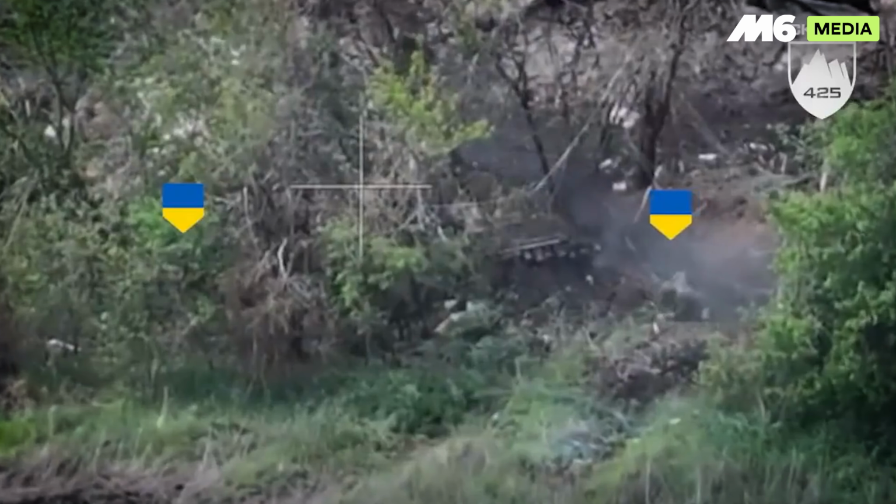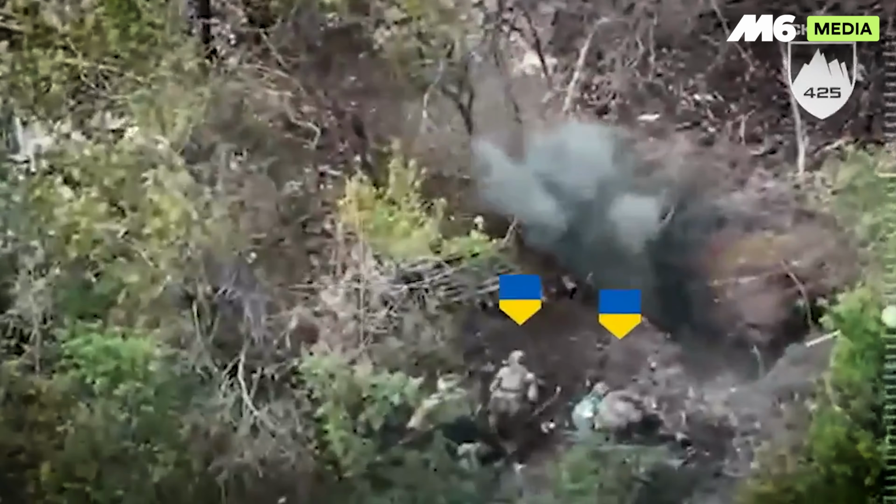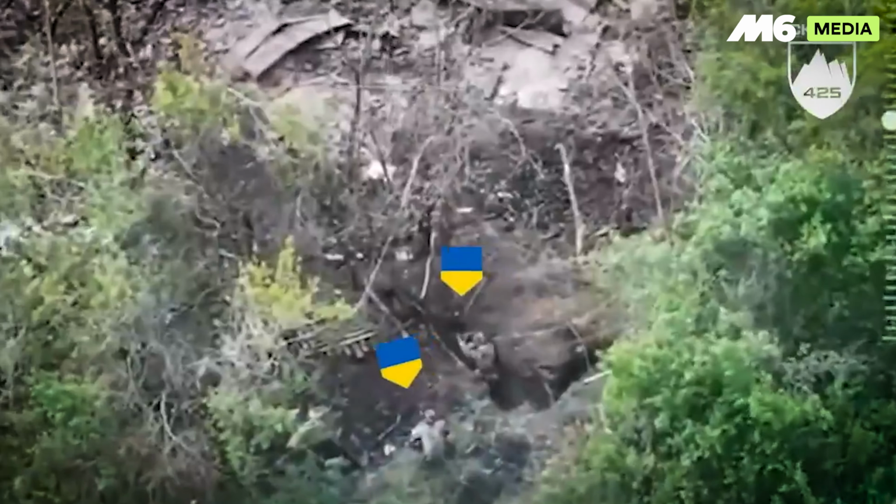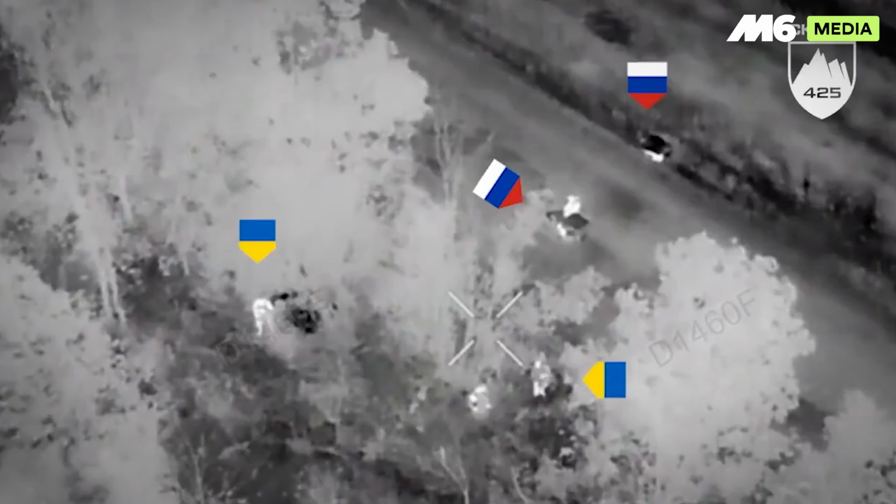More grenades follow, forcing the Ukrainian to withdraw. 2 additional explosives, then another, are tossed before the Ukrainians advance and fire into the bunker. Only after these blasts do the Russian soldiers fall silent.